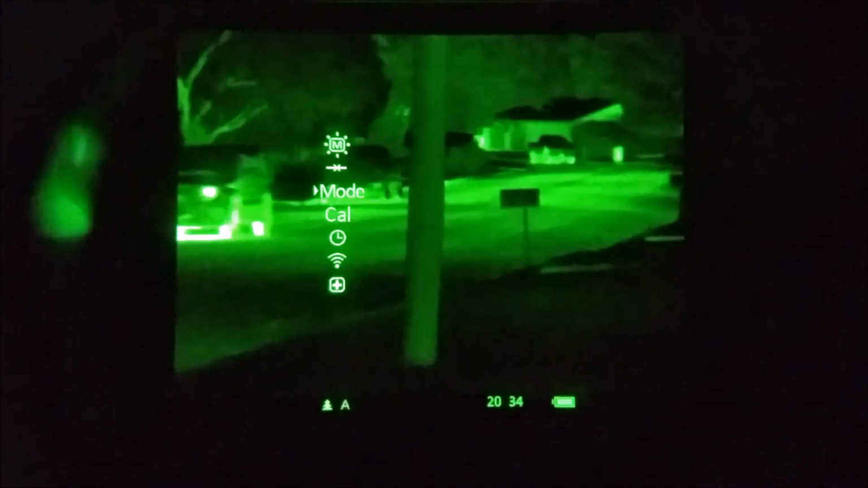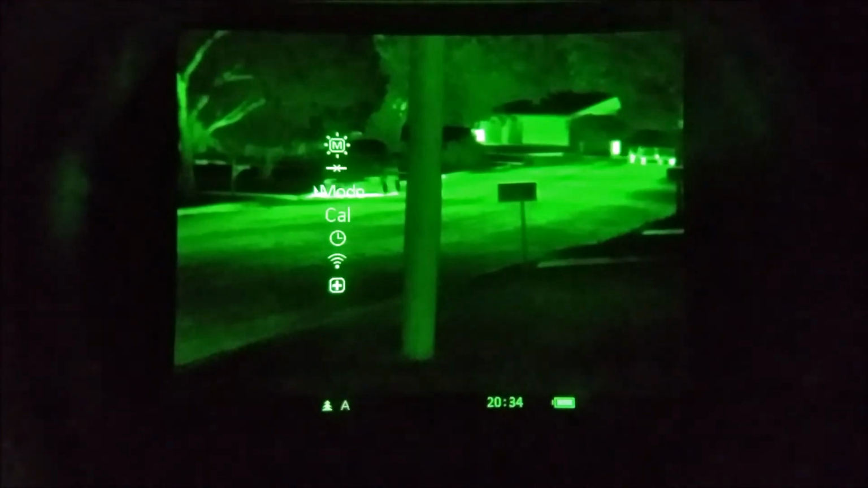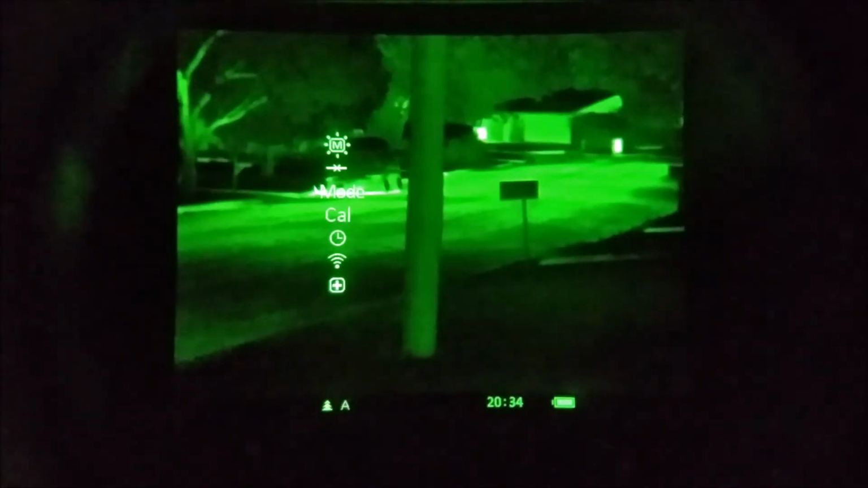The next one is the mode. This will adjust just like all the other Pulsar scopes, going from rocks to forest to recognition. I'm not going to get into those because if I select one, it's going to change my contrast settings and it'll be too bright for the camera.